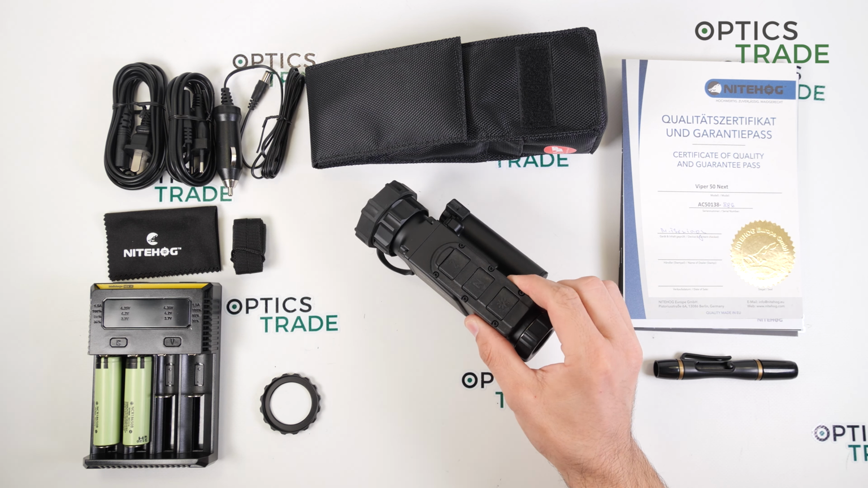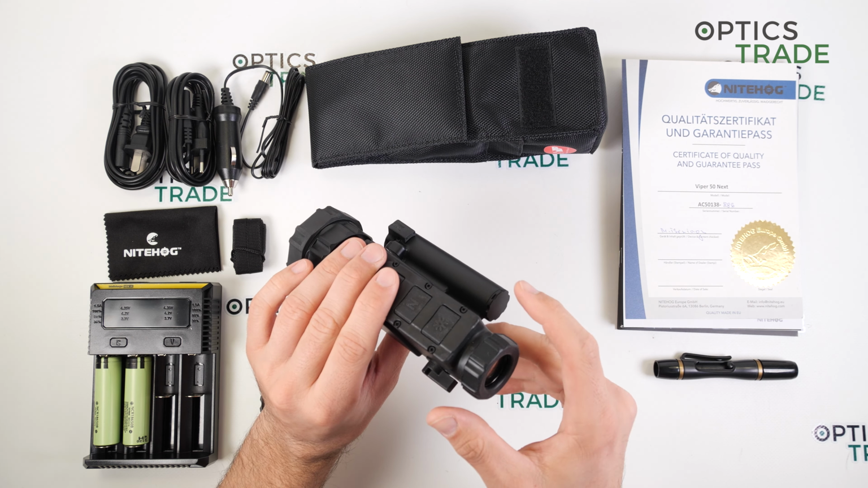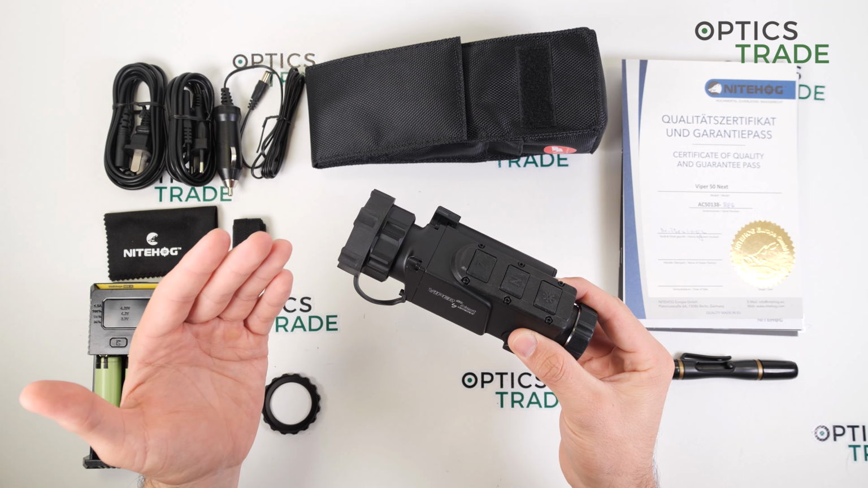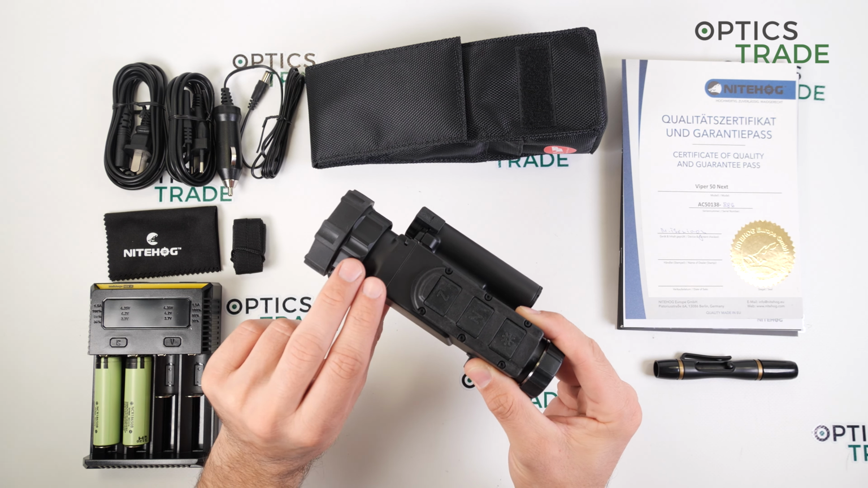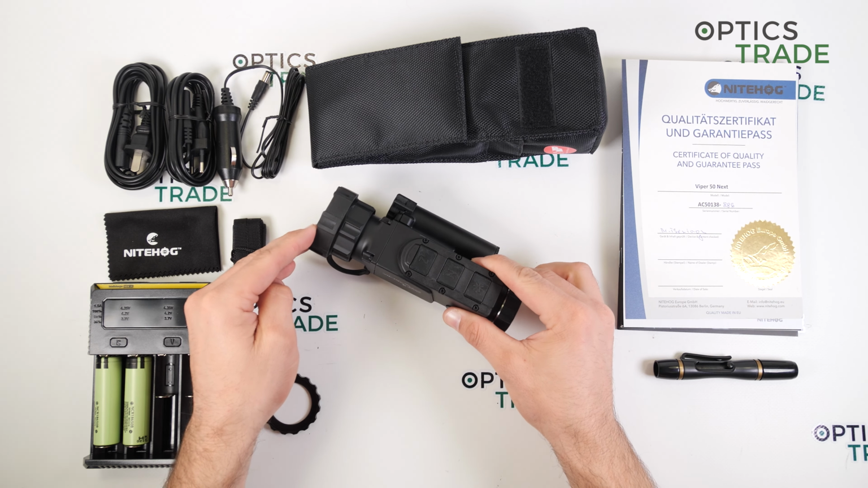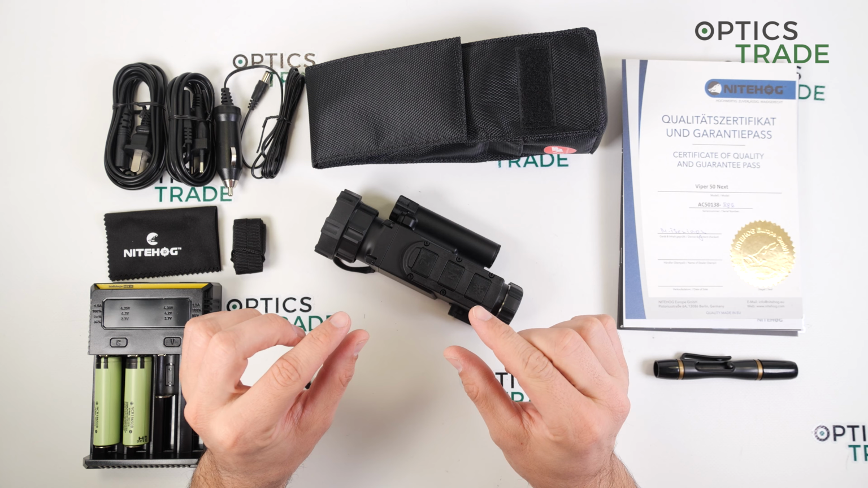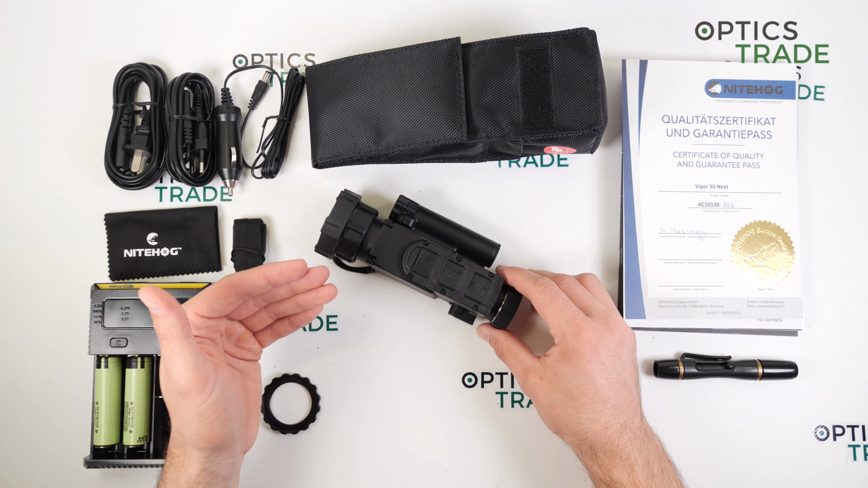The display of the device is an OLED type display. It comes with a resolution of 1024 by 768. With the push of 2 buttons simultaneously, you can quickly switch between the clip-on mode and the observation mode. What this does is, in observation mode you have a bigger screen, and in clip-on mode the screen gets much smaller, so it is, how should I say, easier to see through the rifle scope.